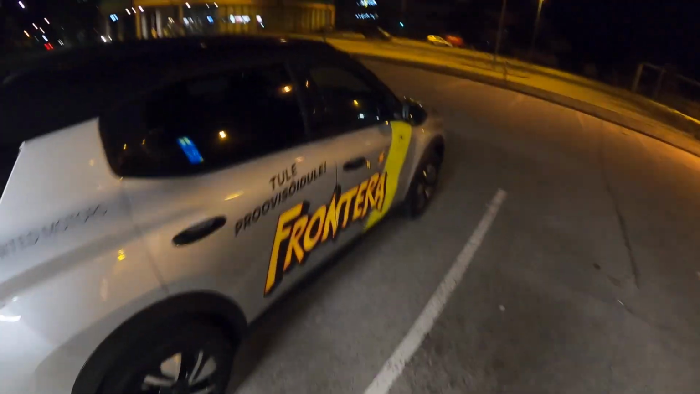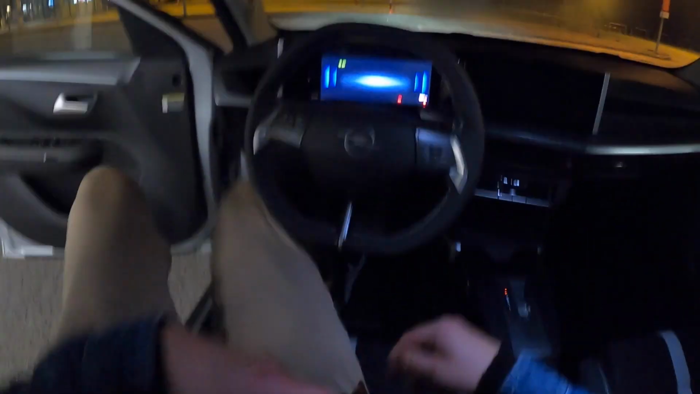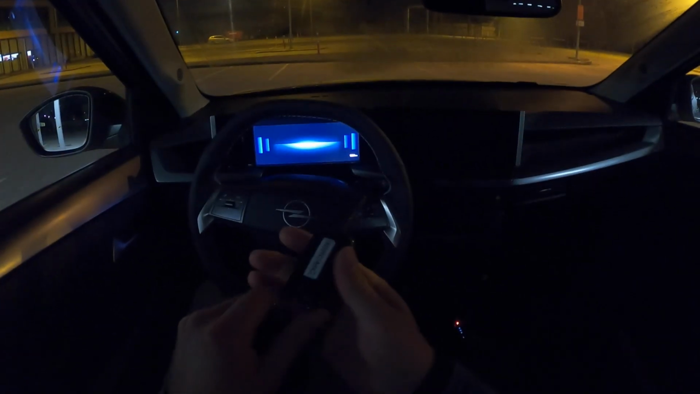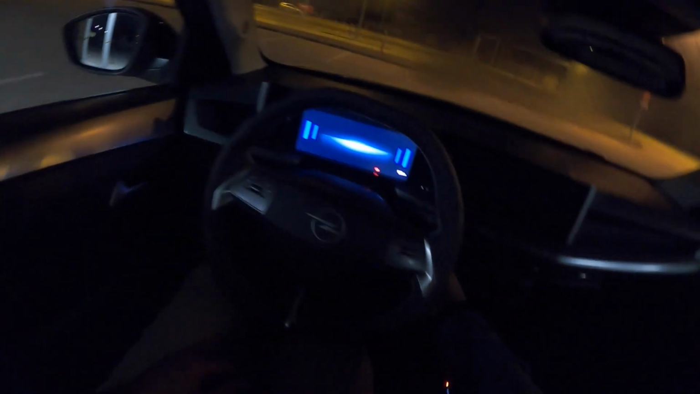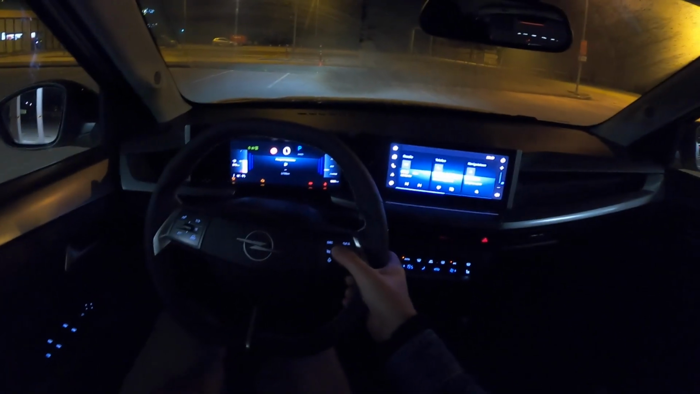Alright, I think it's time to take it for a spin. So yeah, for cost cutting reasons, we have a classic blade style key. So no push button start for the Frontera, for any trim whatsoever.